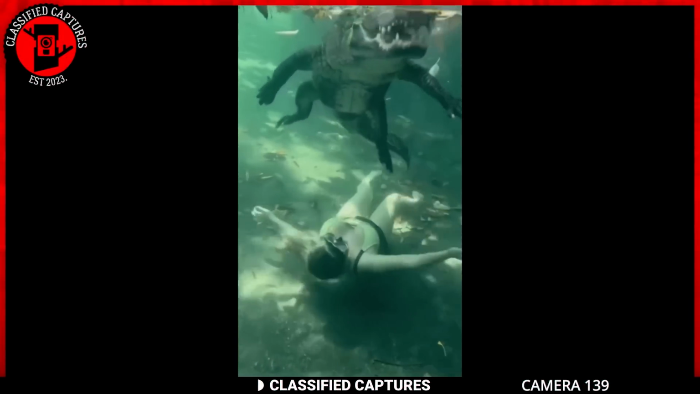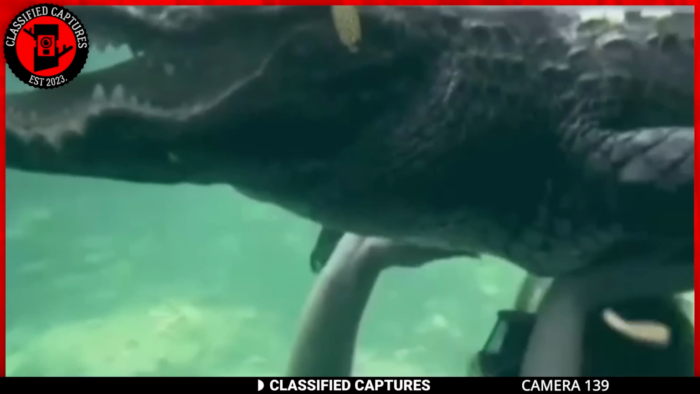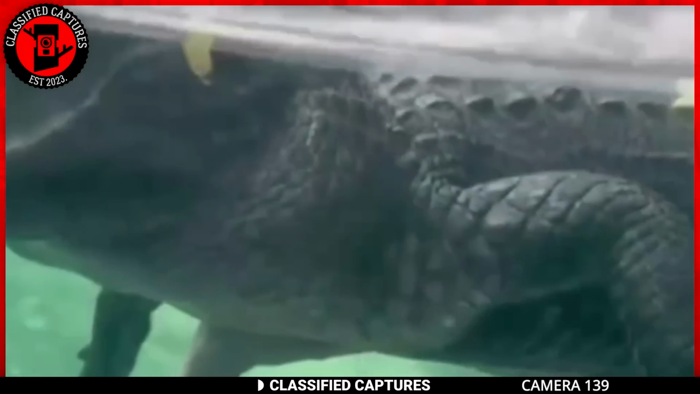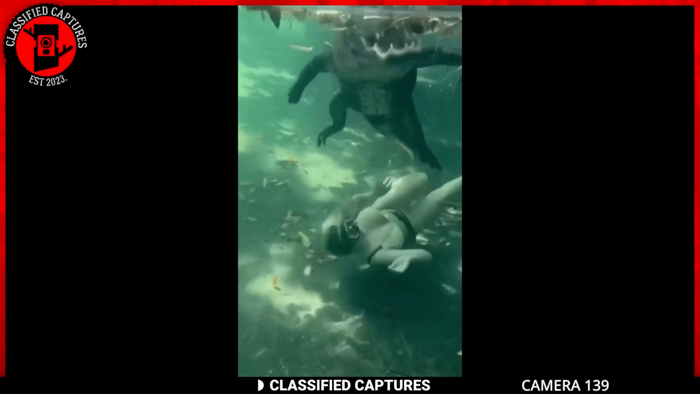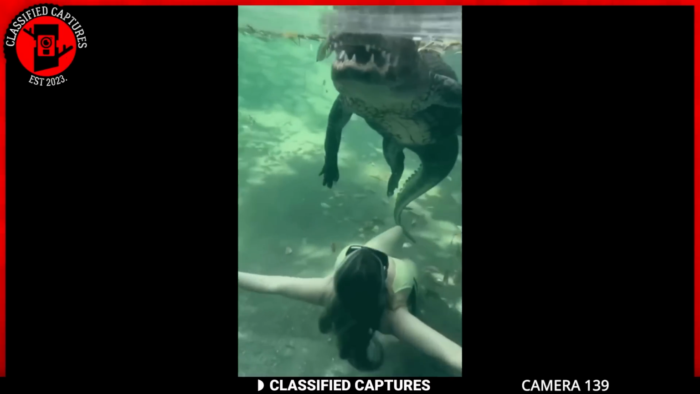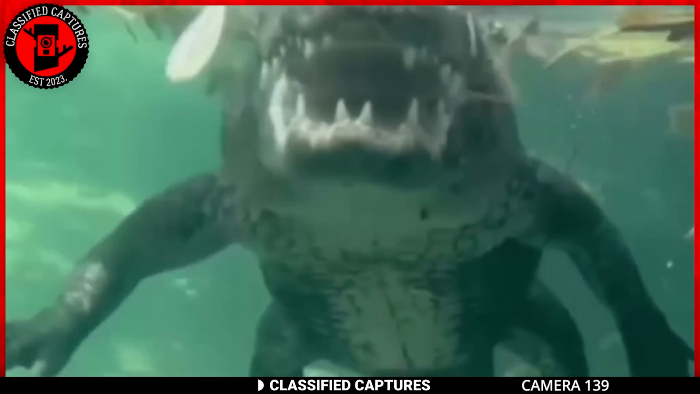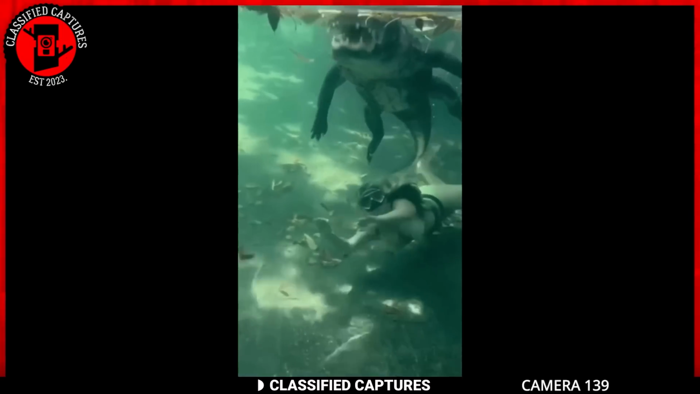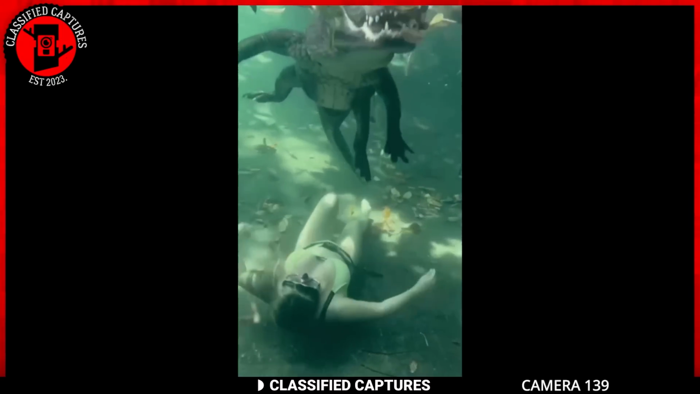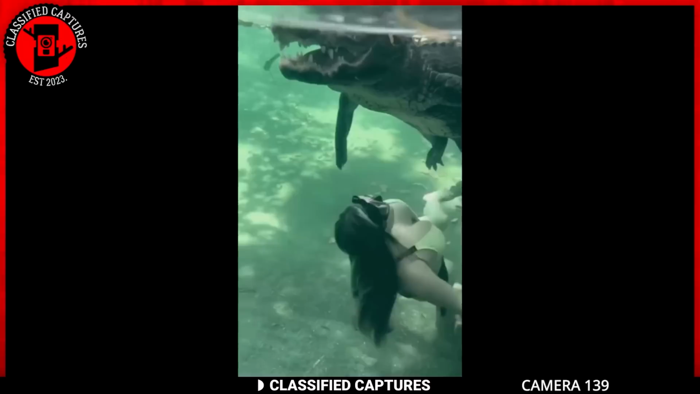Alligators are dangerous creatures, yet some people don't seem cautious around them. Recently, a clip went viral showing a woman swimming underwater with an alligator floating right above her. Naturally, and fortunately, the alligator had its eyes above the water. What's truly astonishing is the woman's seemingly fearless demeanor as she swims right beneath the alligator, unfazed by its presence.